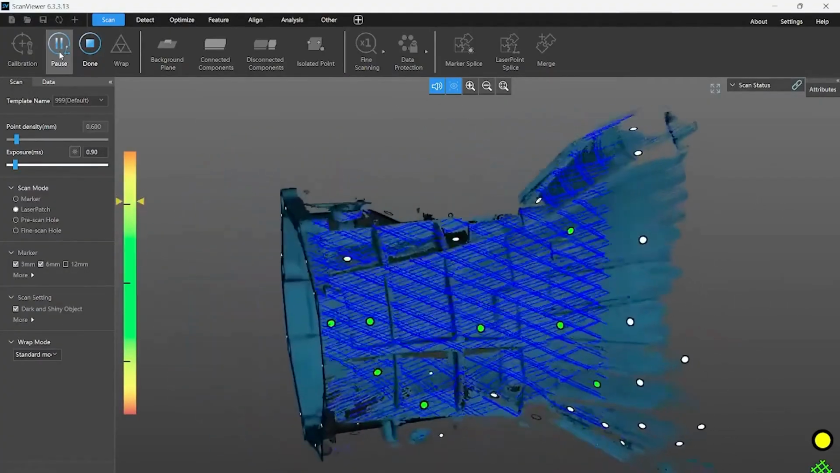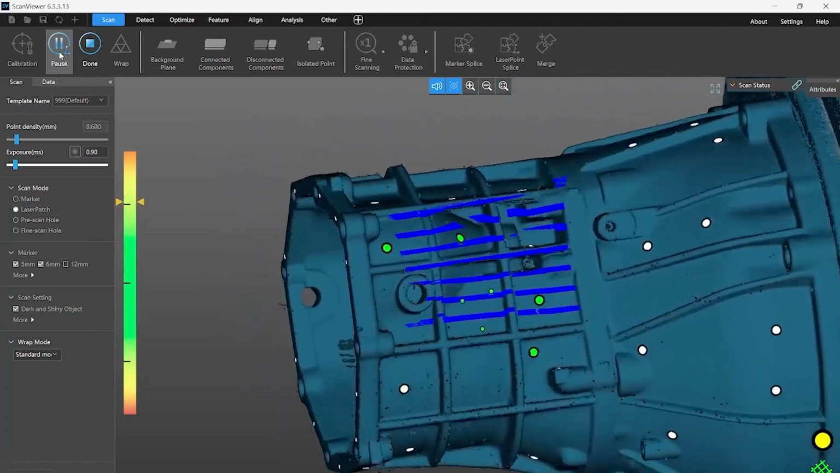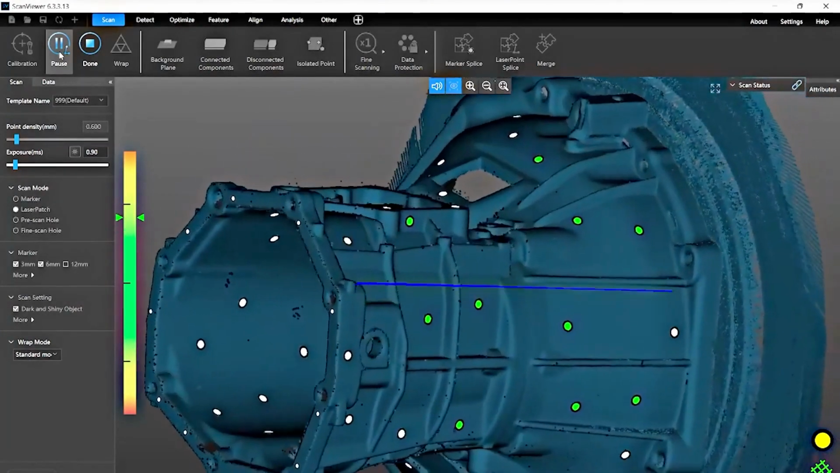With its built-in HD cameras and 3D scanning mode, SIMSCAN can realize high precision scanning with an accuracy up to 0.02 mm. It can accurately capture 3D data of objects with complex surfaces or in confined areas.